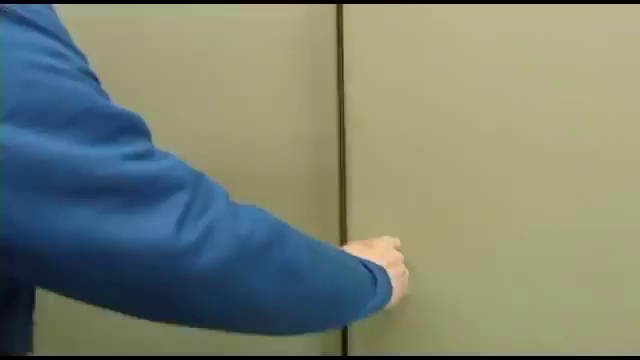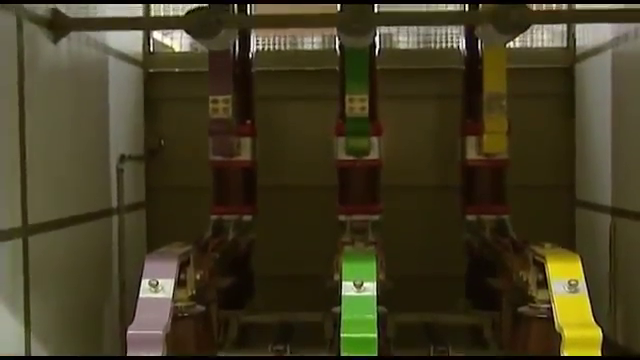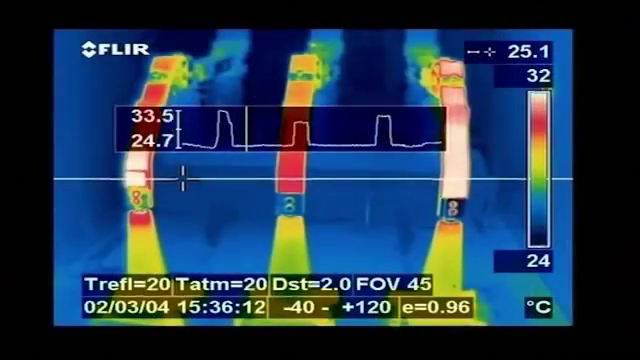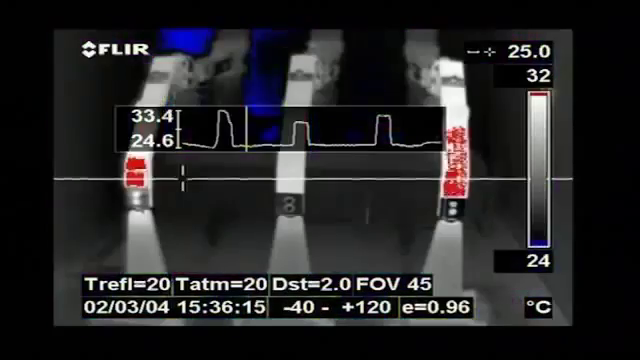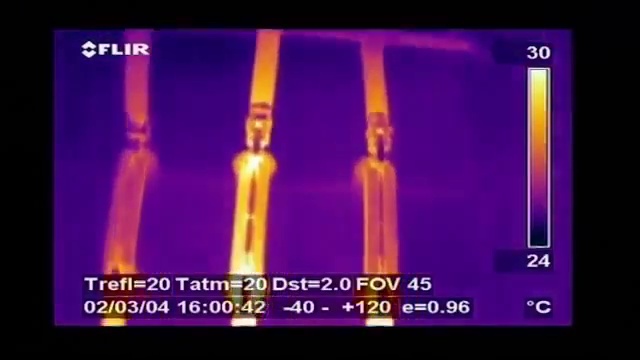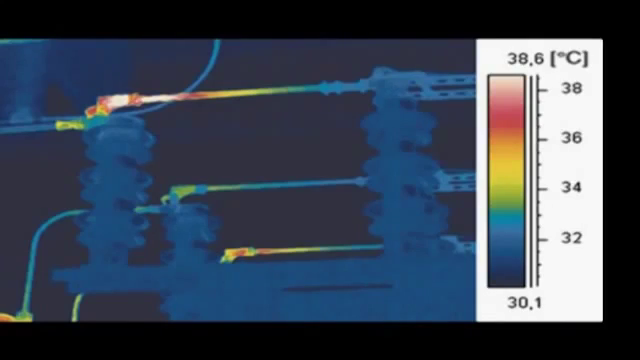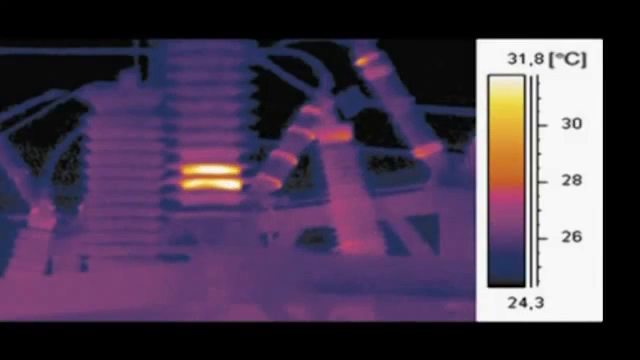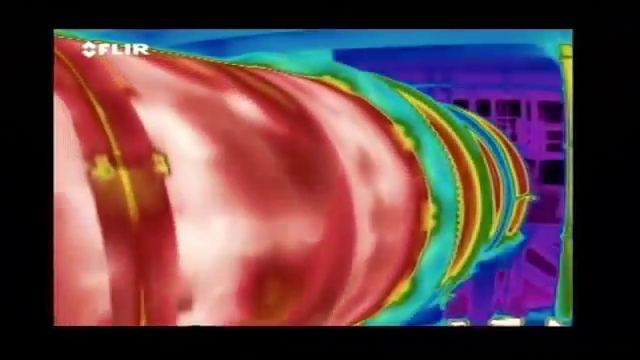Other high voltage installations that are checked with a thermal imaging camera include circuit breakers and switches. Potential problem areas will clearly be shown on the thermal image. Examples of failures in high-voltage installations are oxidation of high-voltage switches, overheated connections, incorrectly secured connections, insulator defects. In many industries, mechanical systems serve as the backbone of operations.